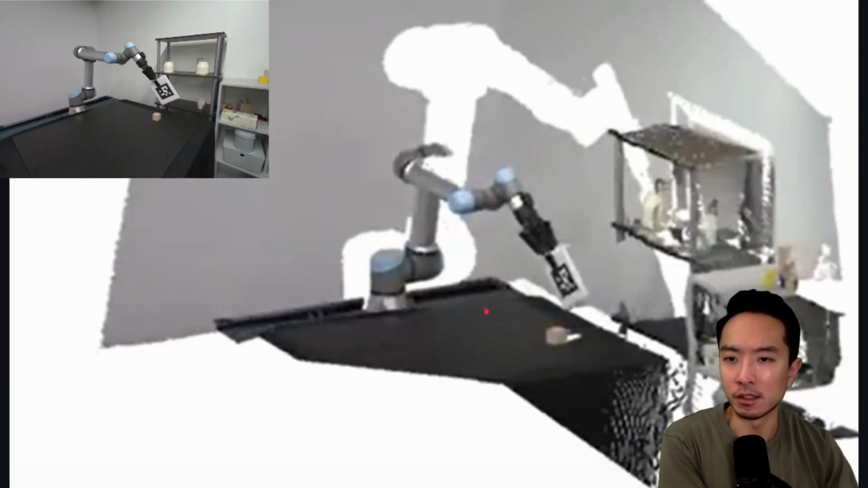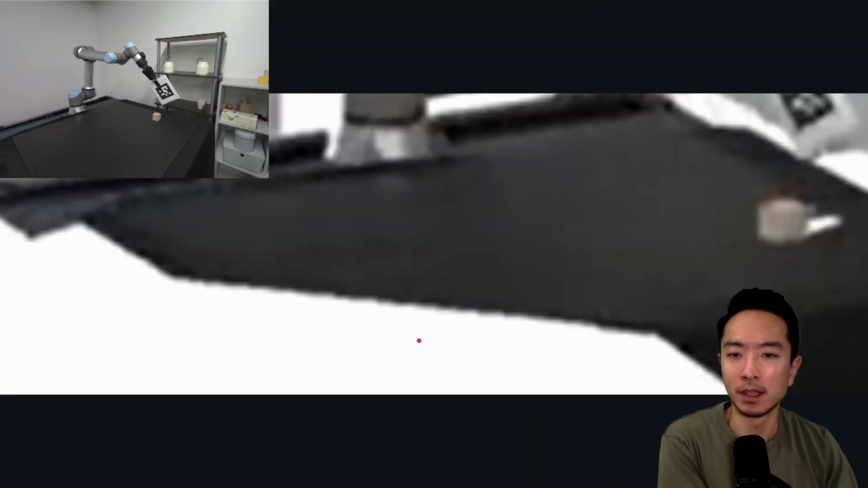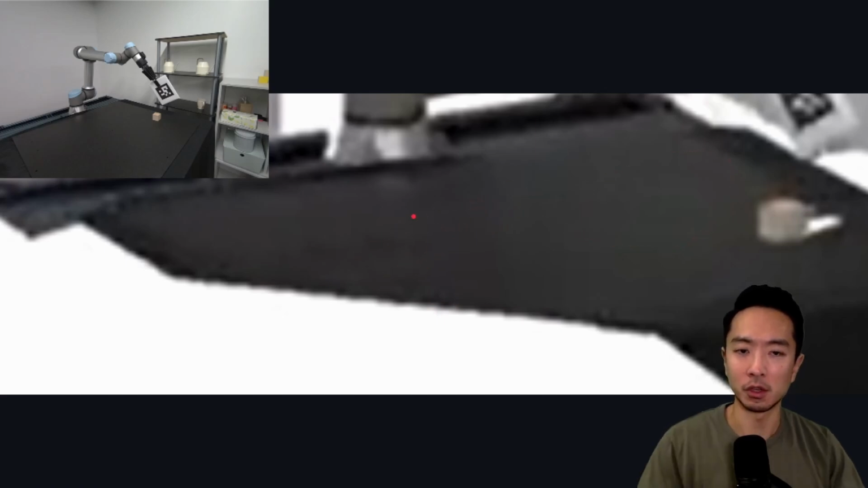So here you can see this is the result of the reconstruction. I took a screenshot of this so you can see better, but you can see here this table is actually a pretty nice flat and solid surface, which is pretty impressive for getting this black surface and generating this plane for the table. And here you can see a close-up of the table, so you can see it's a pretty nice surface. Again, you don't see any weird distortion as you normally would.